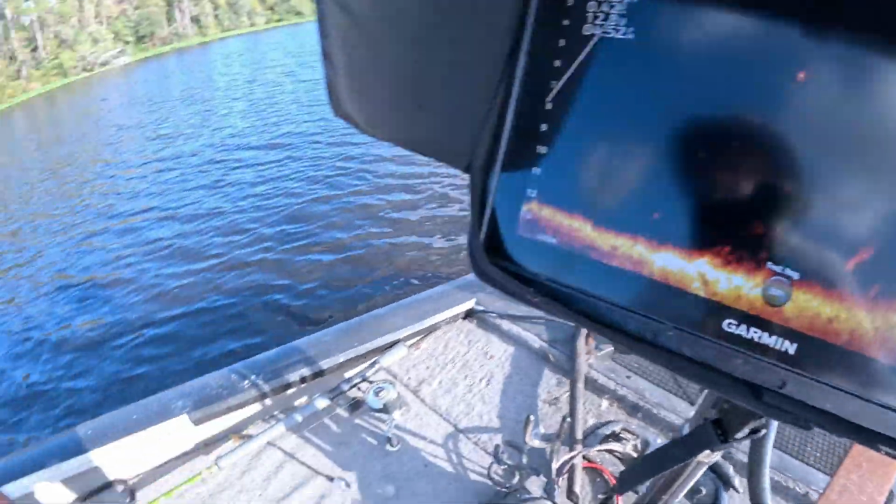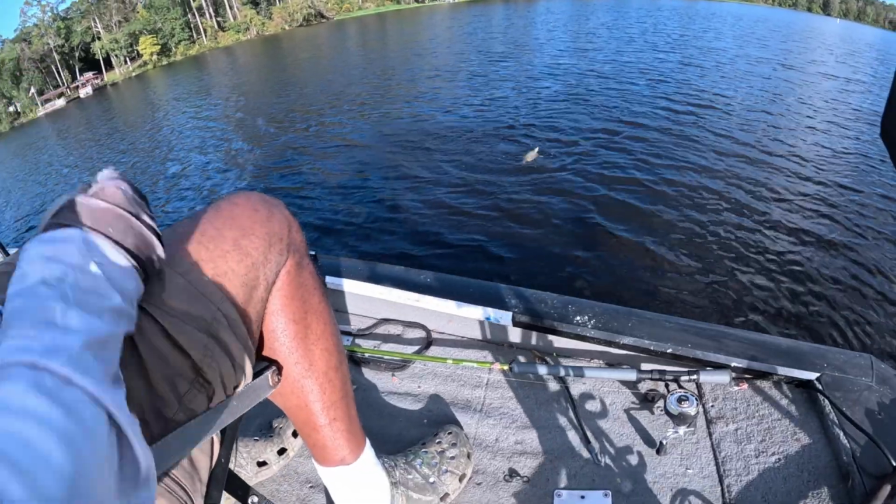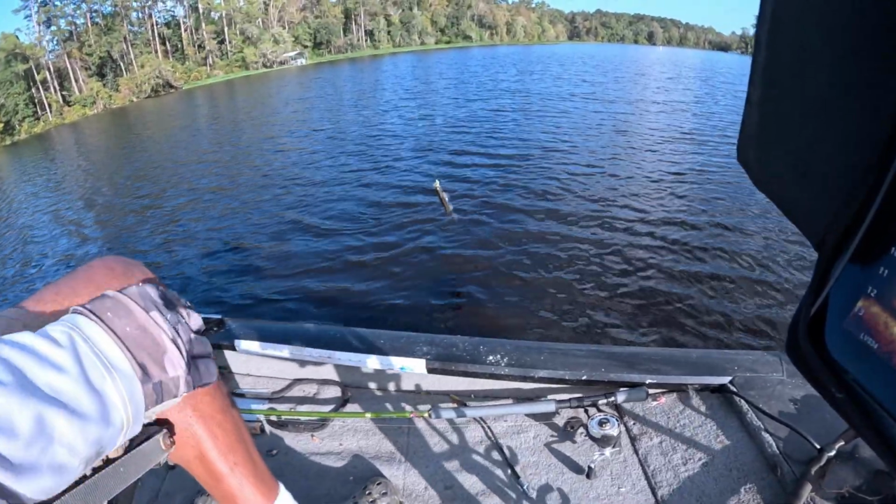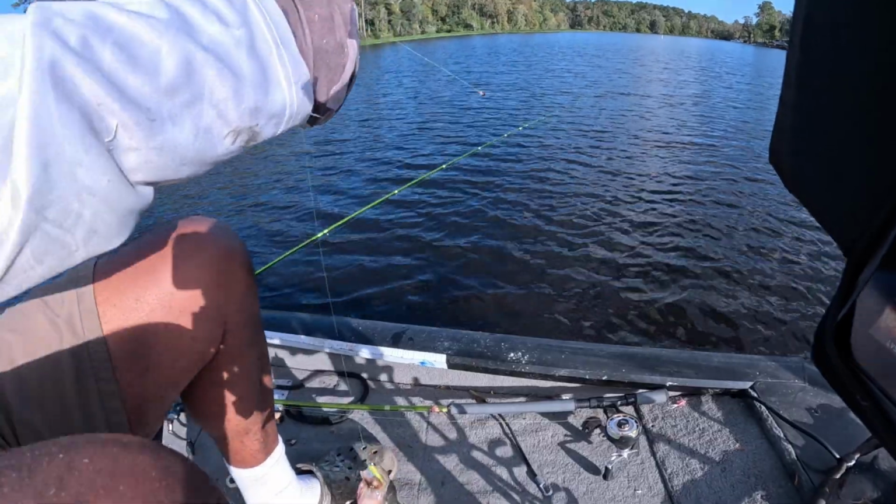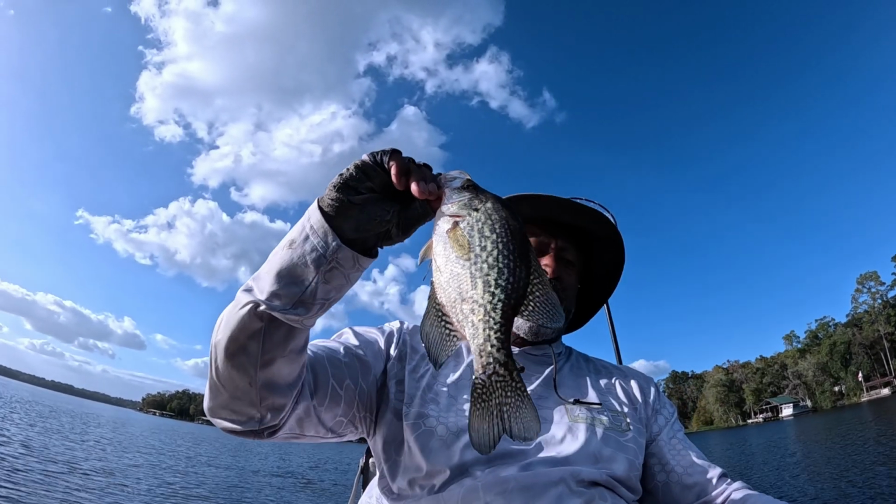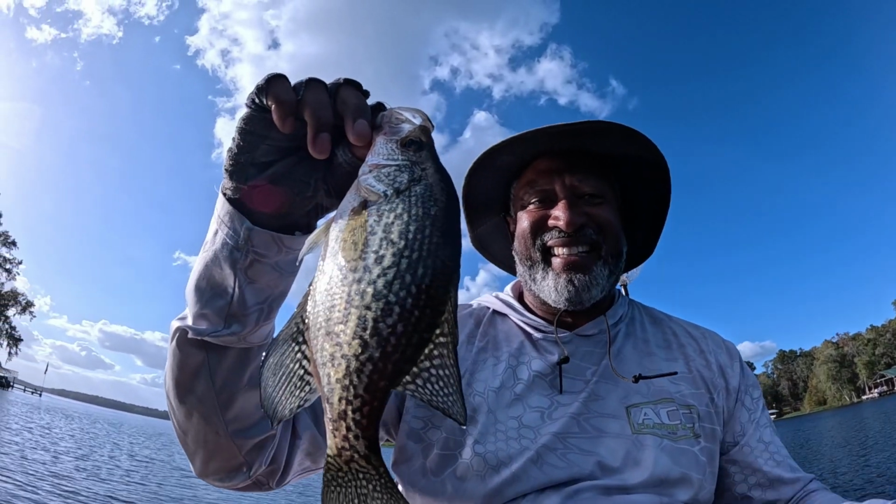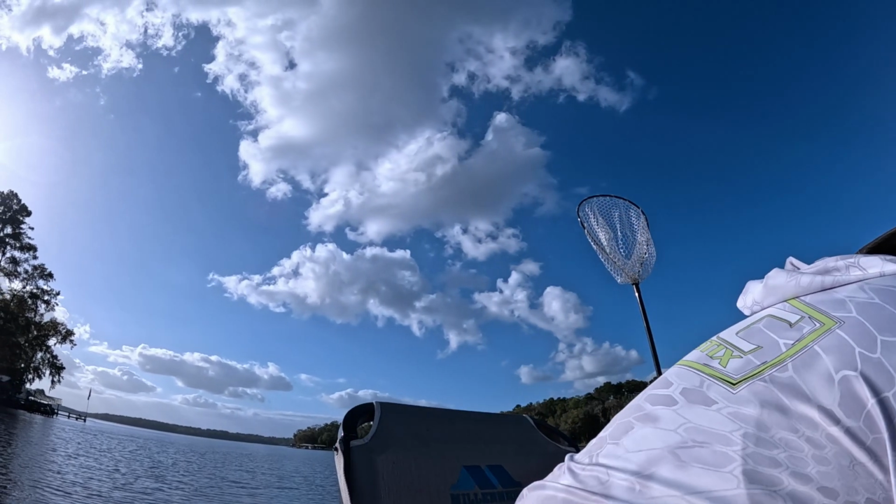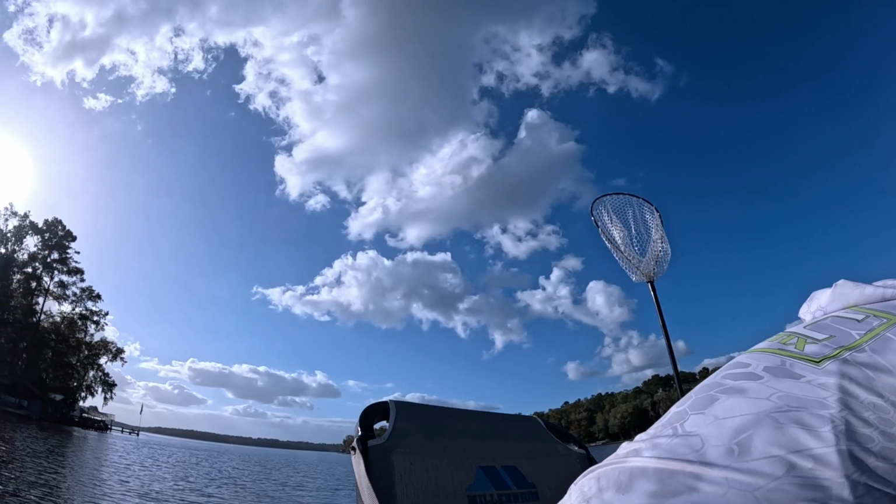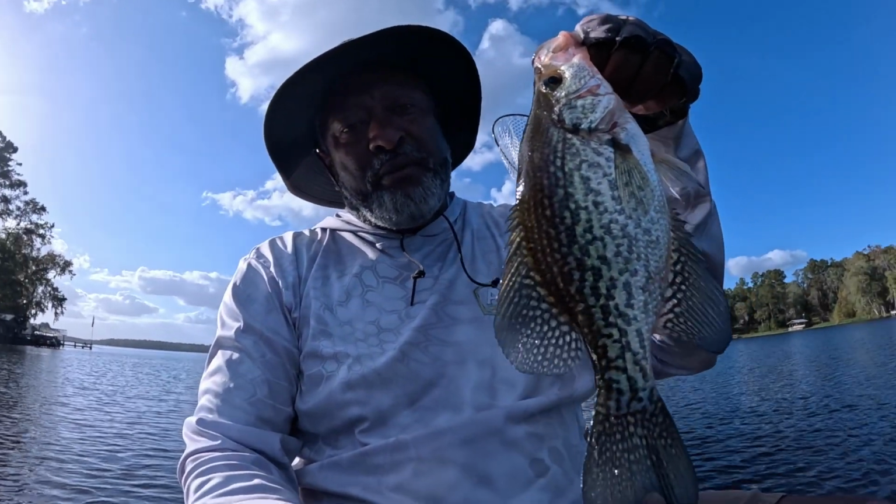Got him. Nailed him. Let's see what we got. Think that fish there will keep, y'all. Swing him in. Think that fish will definitely keep. Well, I'm going to measure him up. He's not huge, but my mom friends don't care. That fish there is right at 11, folks. Get him in the live well.